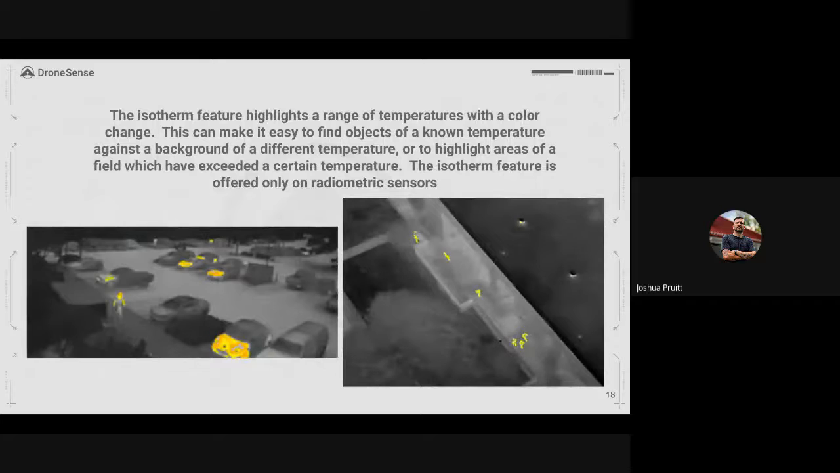So isotherm functionality is available on a couple of different aircraft, mainly DJI aircraft. But essentially what it does is highlights a range of temperatures with a color change. So this makes objects stand out against a background of a different temperature, or it's used to highlight areas of a field which have exceeded a certain temperature. Again, only offered on radiometric sensors right now, and I believe isotherm functionality is limited just to DJI platforms right now.